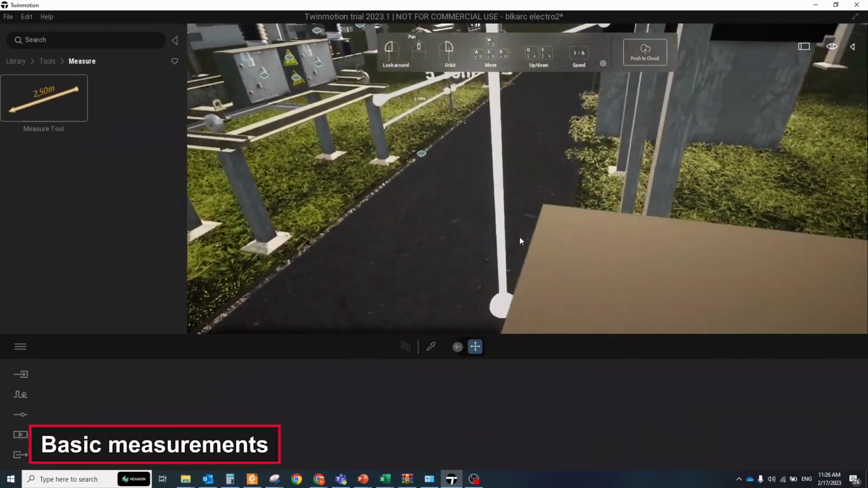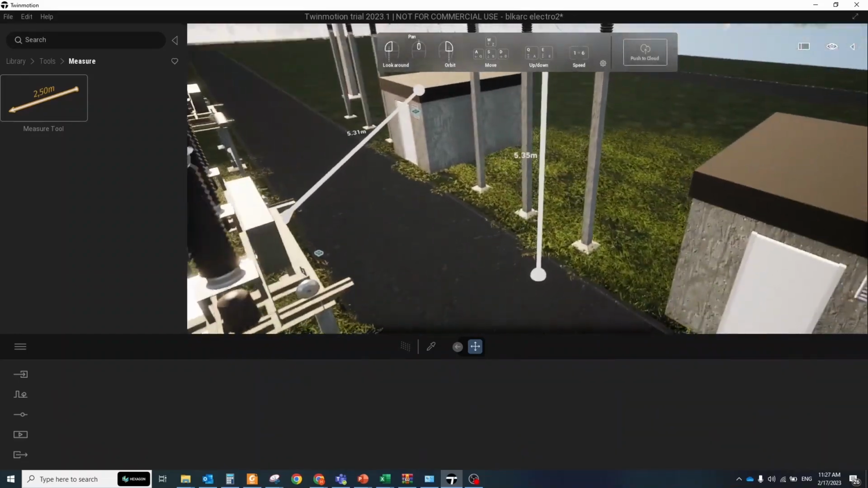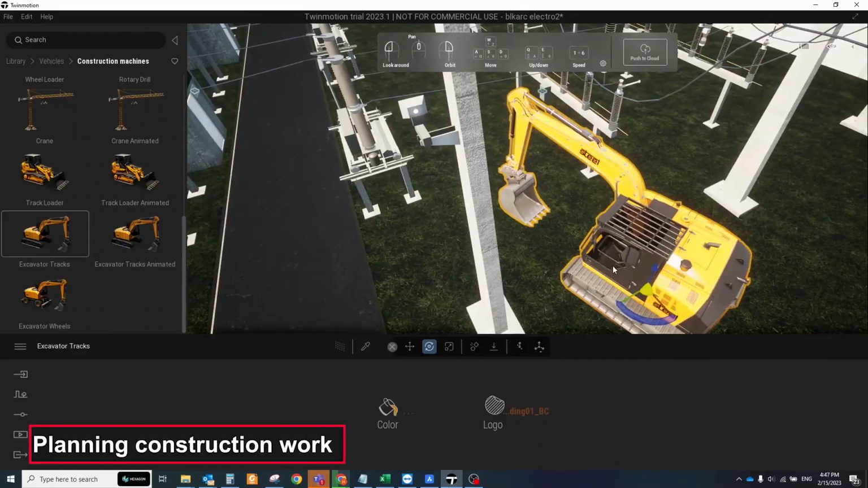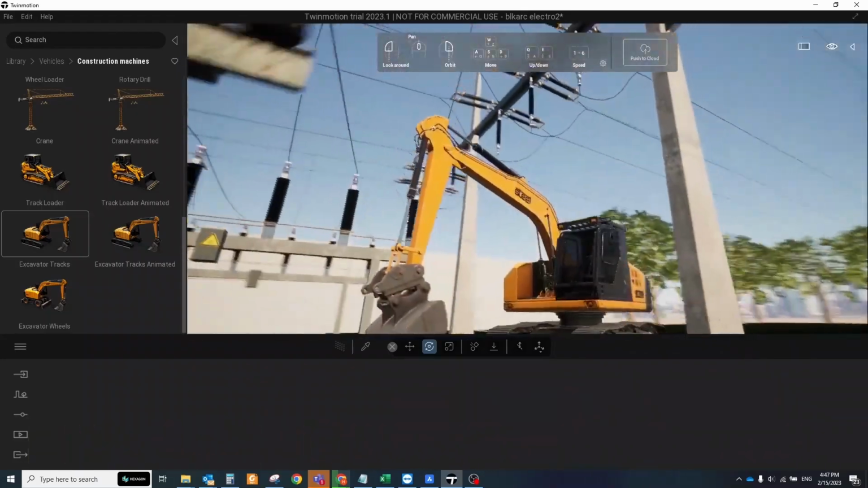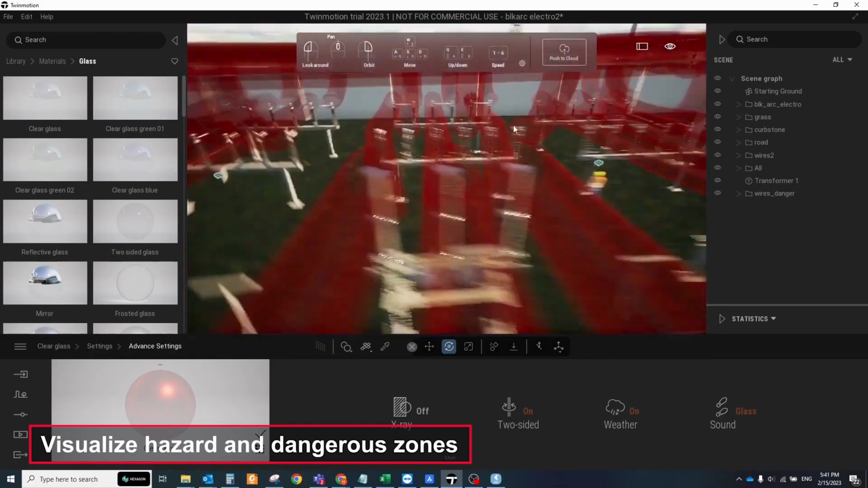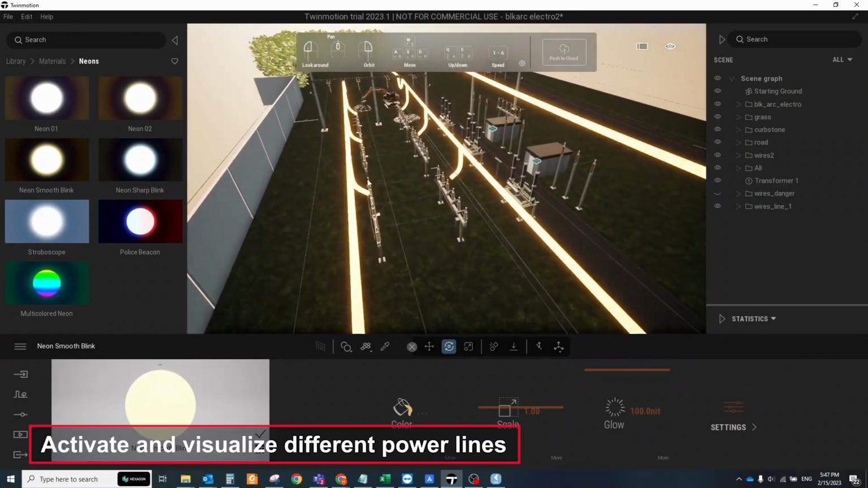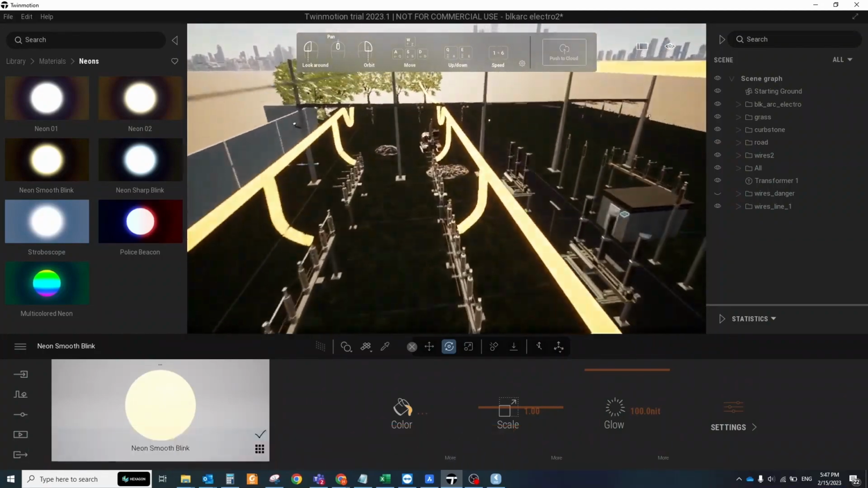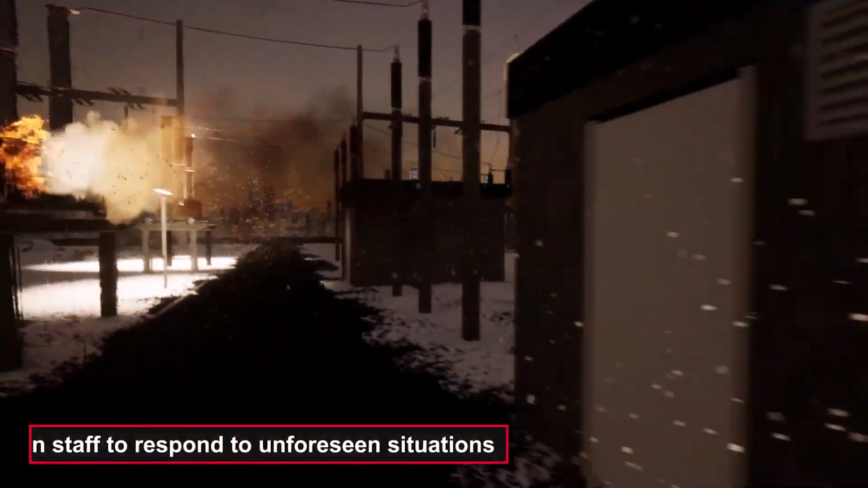Make basic measurements between objects, the sag of wires between objects and point clouds, etc. Place construction machines and other objects to plan the site work and find out possible collisions in early stages. Visualize hazard and dangerous zones. Activate and visualize different power lines to see which elements will be active. Train your employees to respond in difficult environment conditions.